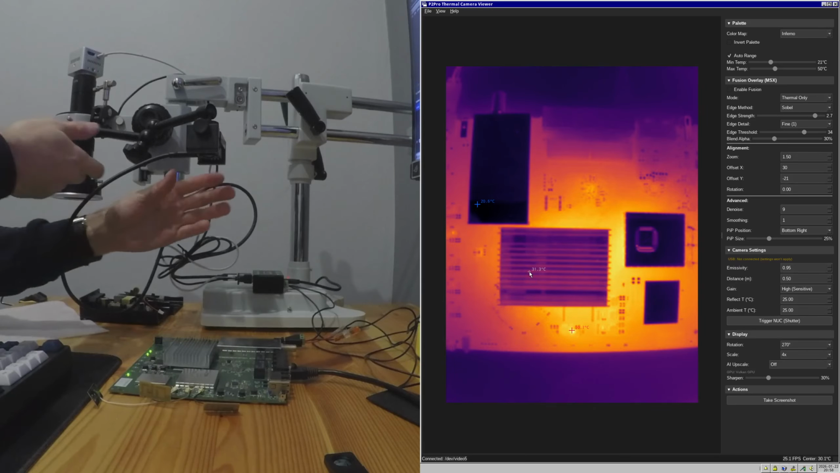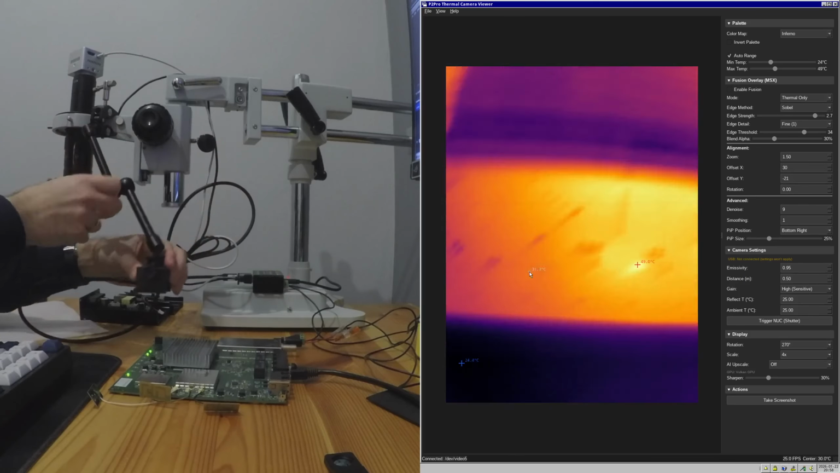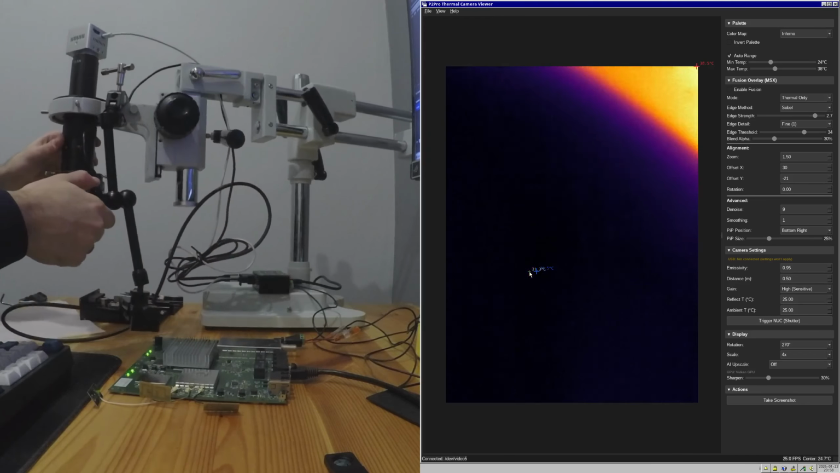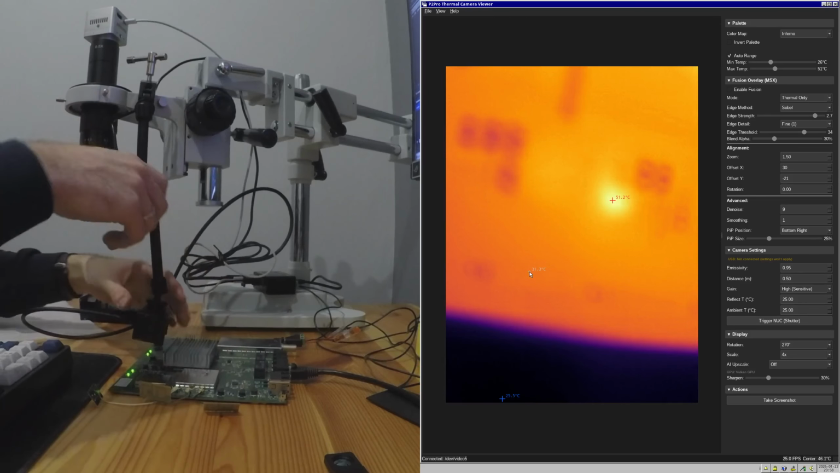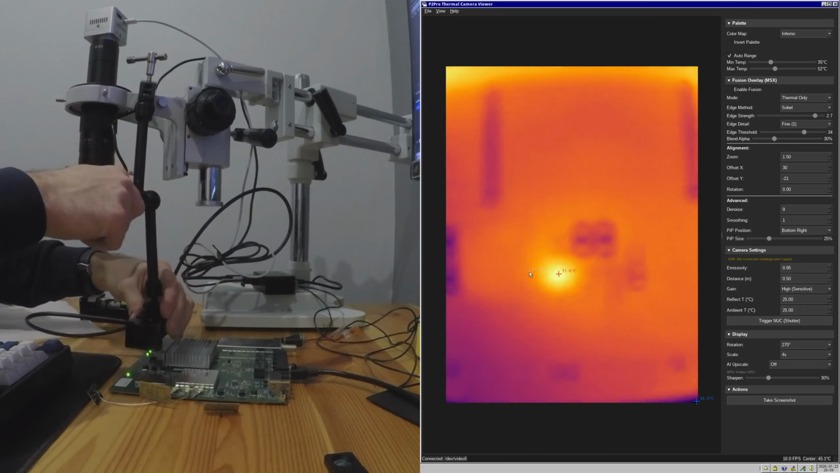And of course, if I were to put the camera closer to the PCB, like this, I would also get a very blurry image.